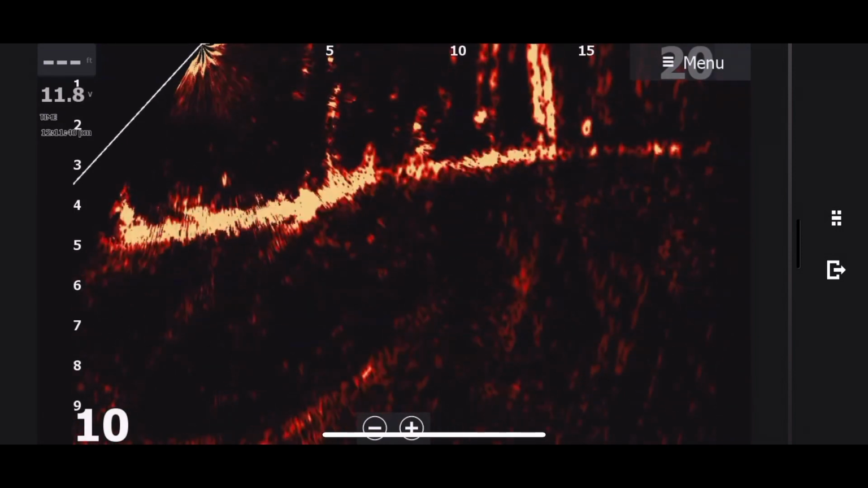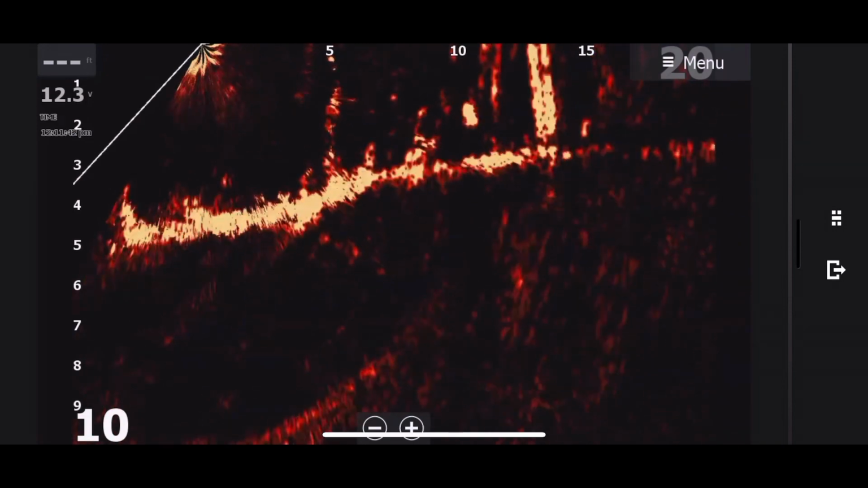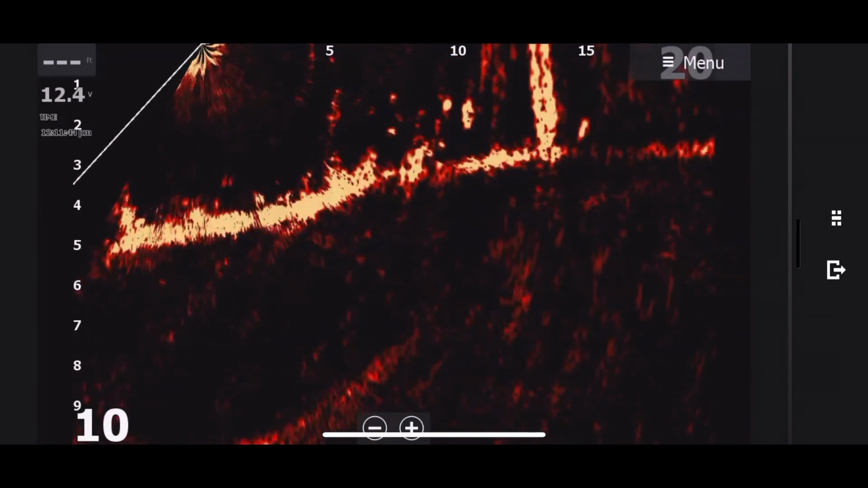And they move around a lot. Now, if you look at about the 10-foot mark, that is a big crappie. You can discern his body.